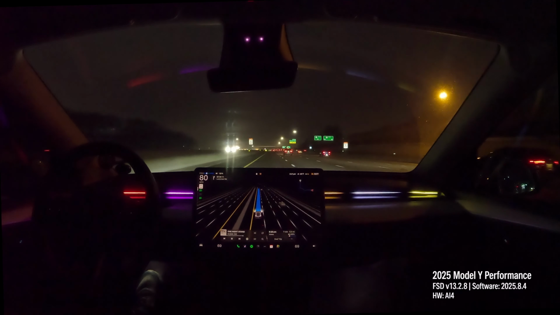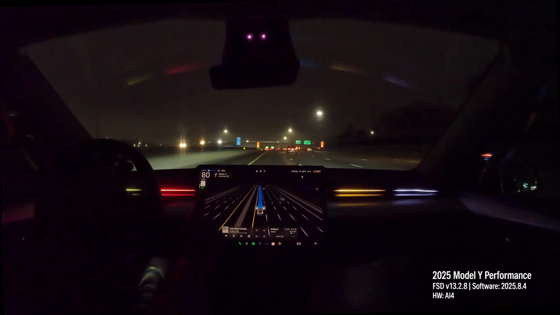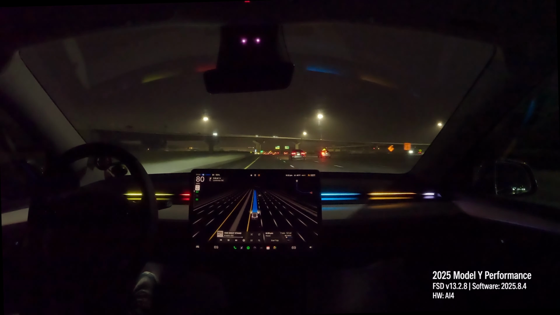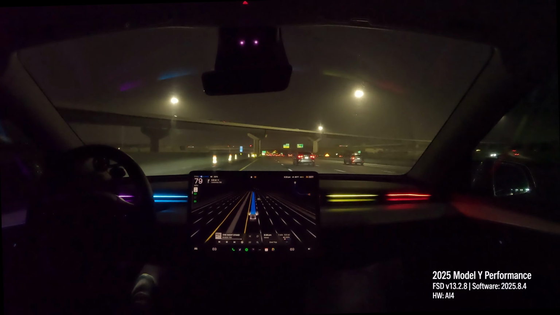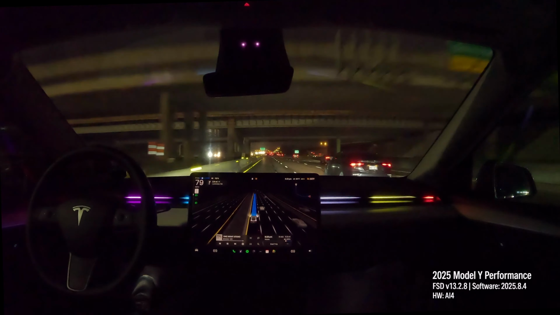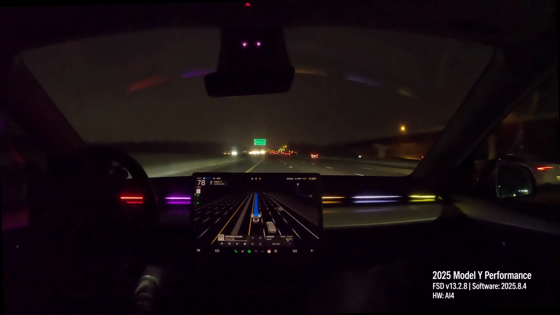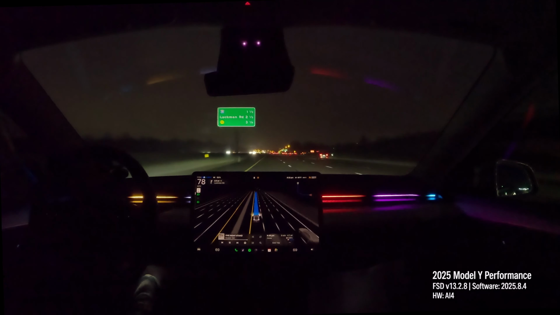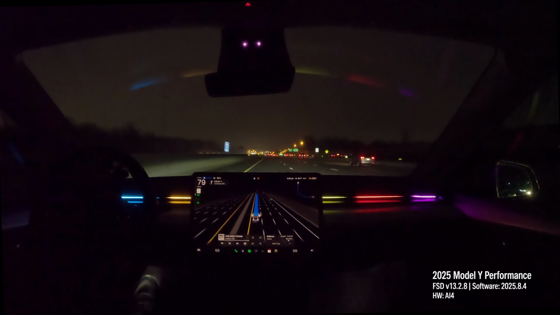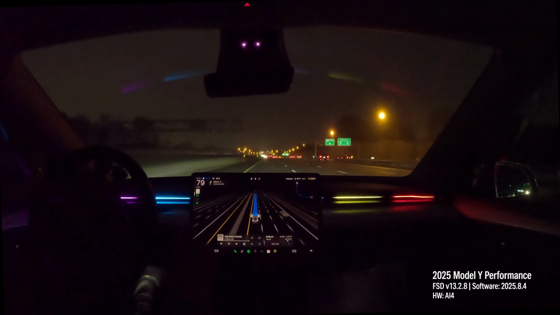So right now we are currently in a 55 speed limit work zone. And as you see, the car did switch an update to that, which is nice. Now it's not following it because I believe it wants to naturally follow the flow of traffic. And in hurry mode it'll do that much more so. Zone, and we're back at 65.